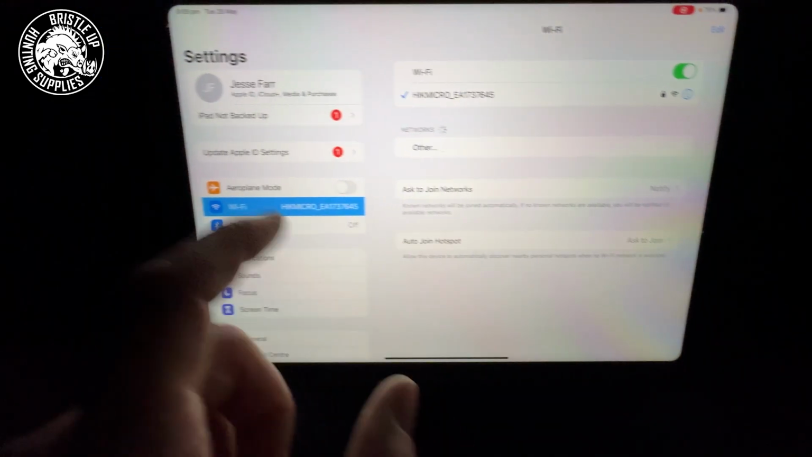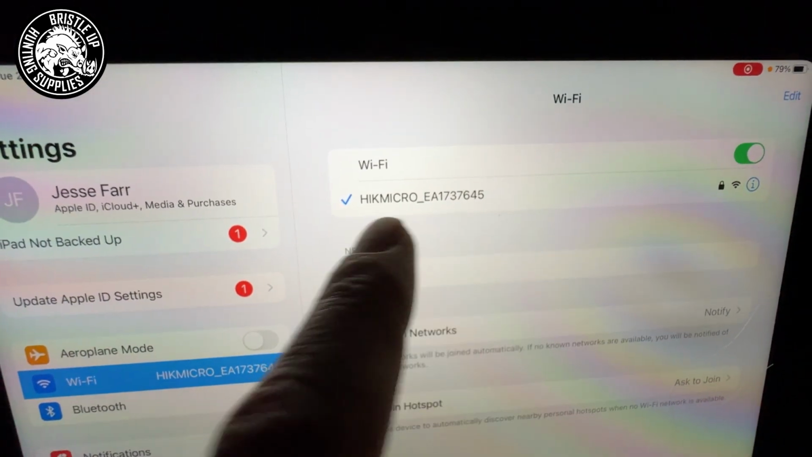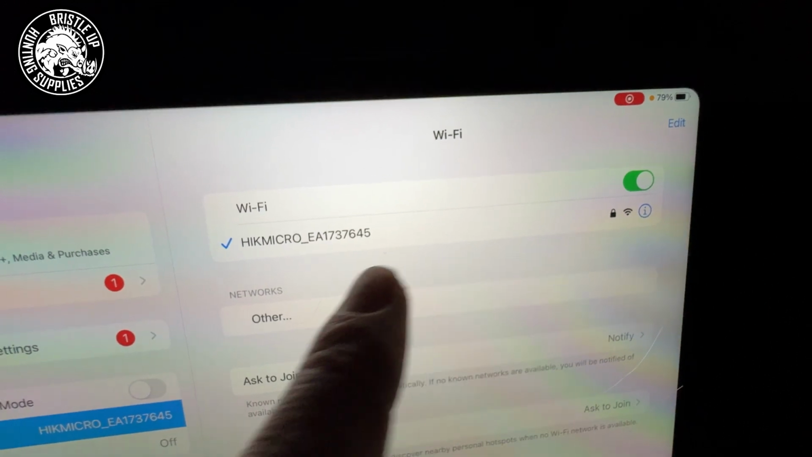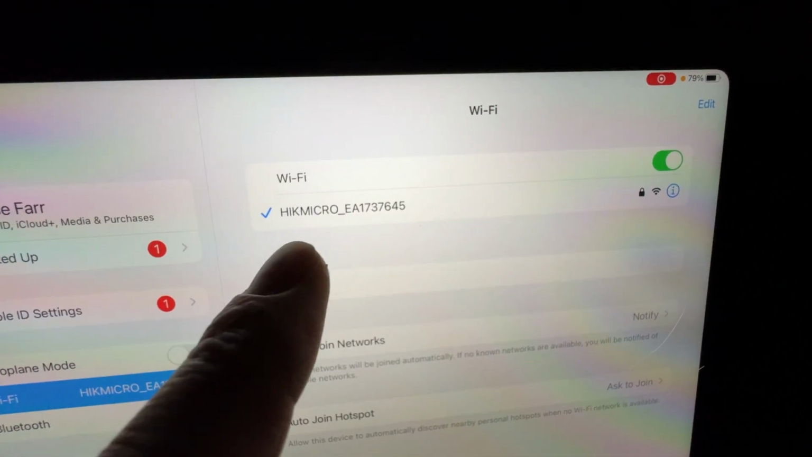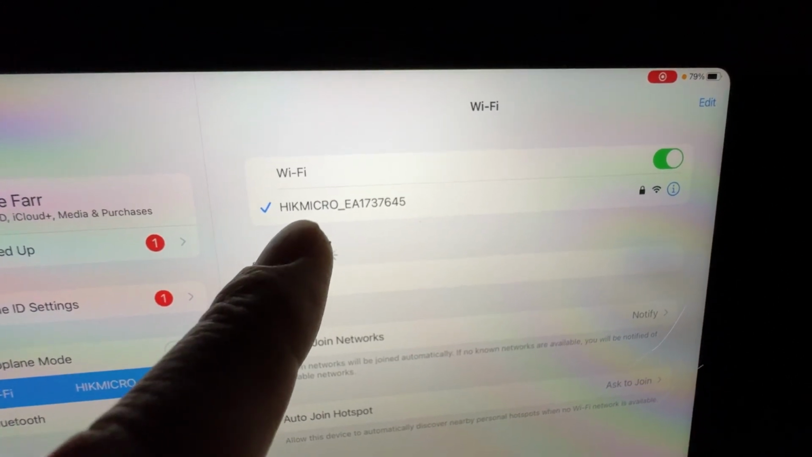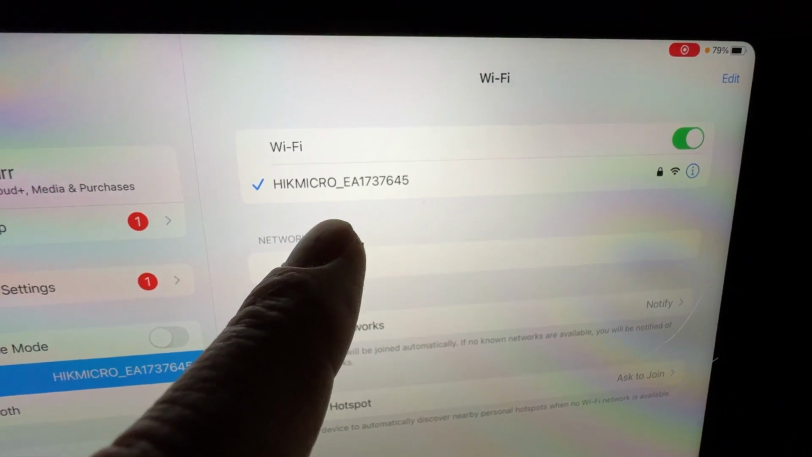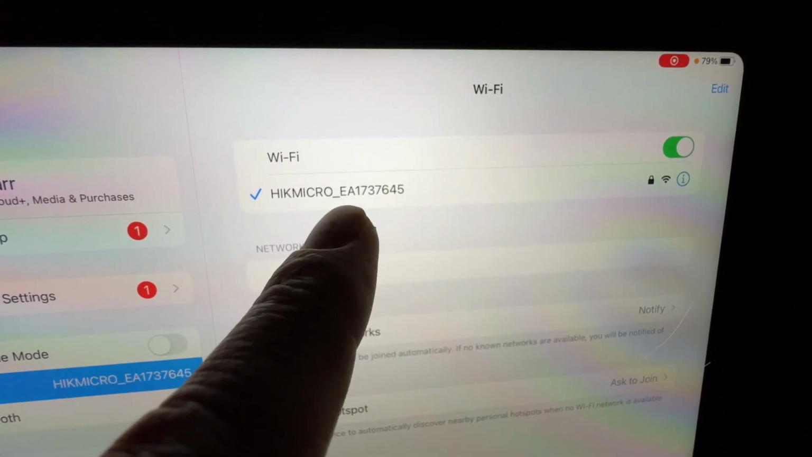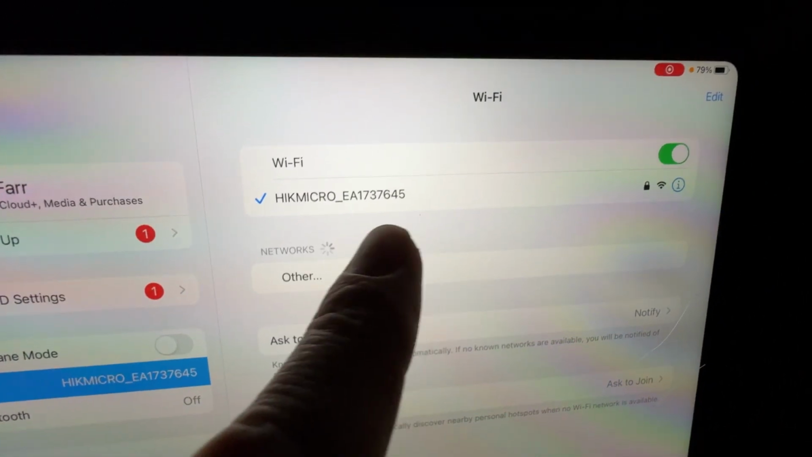Alright, once you've turned on the Wi-Fi inside your thermal, you can go to the settings on your tablet, go find where the Wi-Fi connections are and connect to the Hikmicro connection there. Now this may come up and say no internet available. That's perfectly normal, and the password is now going to be listed inside the thermal itself. So if you go through your menu system, you'll see the password there. If not, it'll be this serial number here. So starting from EA, that will be the password if it's not listed in your menu.